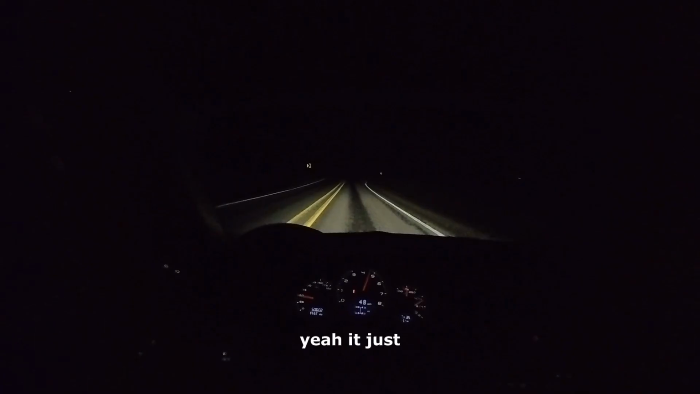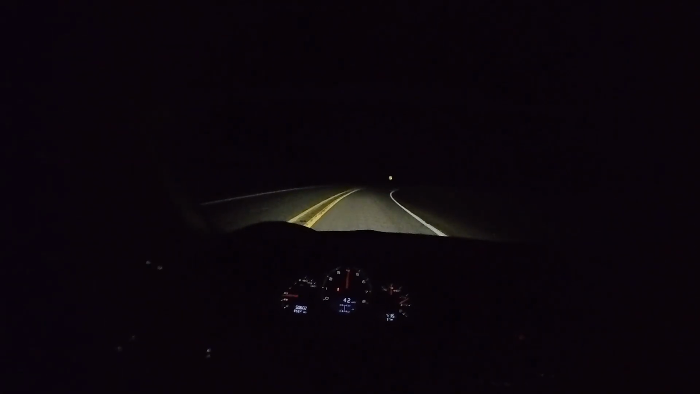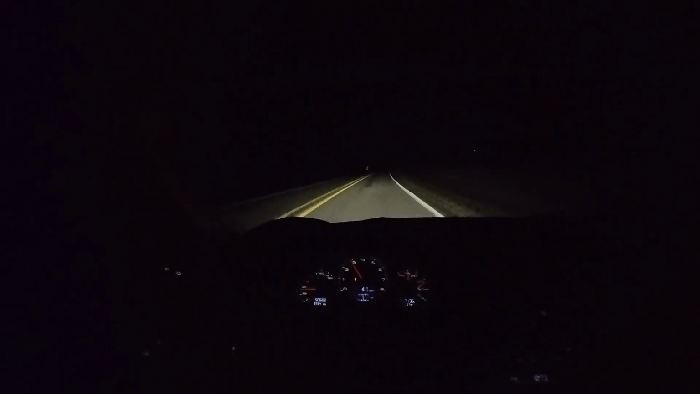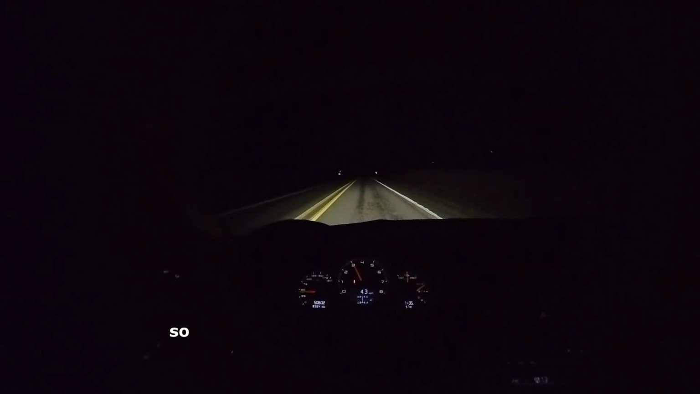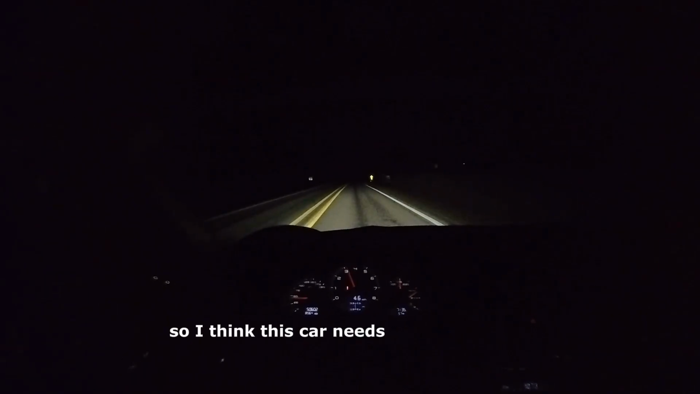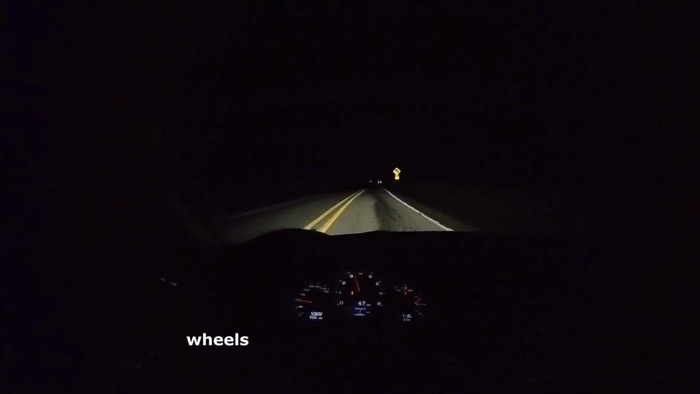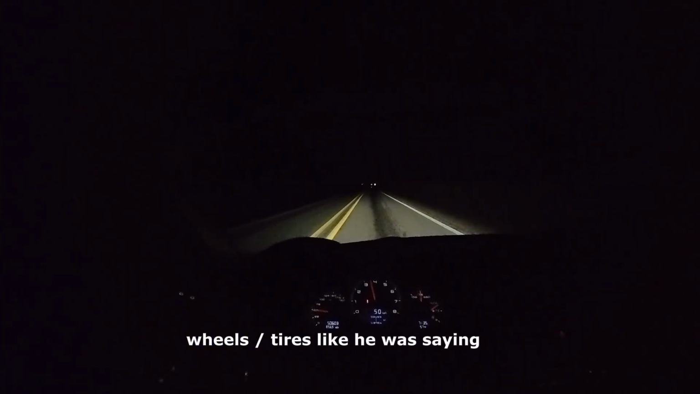Yeah, it just wants to rotate. So I think this car needs a pretty severe alignment. Wheels, tires, like he was saying.